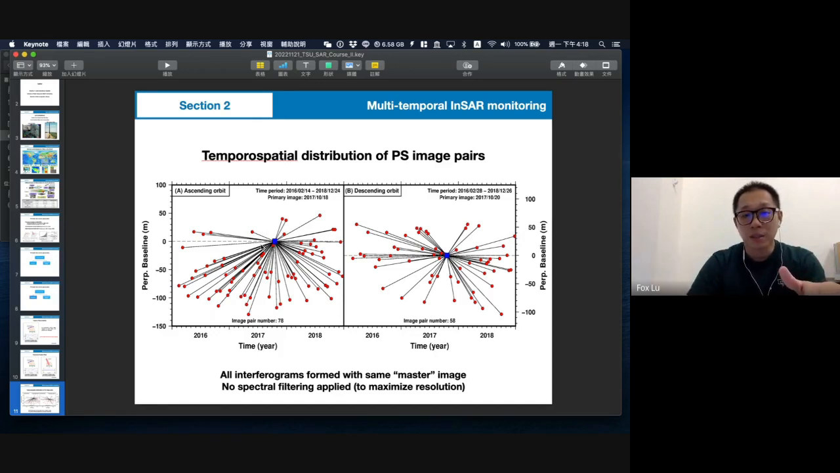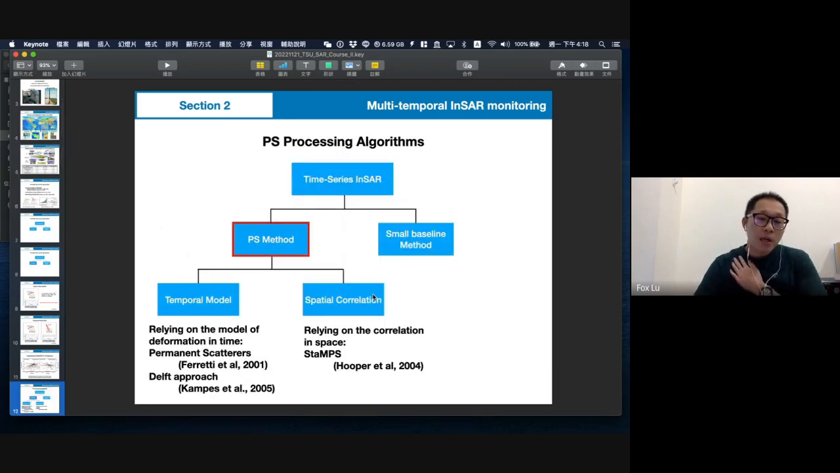Here shows the time axis, and here is the perpendicular baseline in space. So every image has its own perpendicular baseline, and they have some time differences. Okay, or it's like the ascending orbit and the descending orbit. So when we choose one master, and every other image correlates with this master, we will try to pick out some useful pixels.